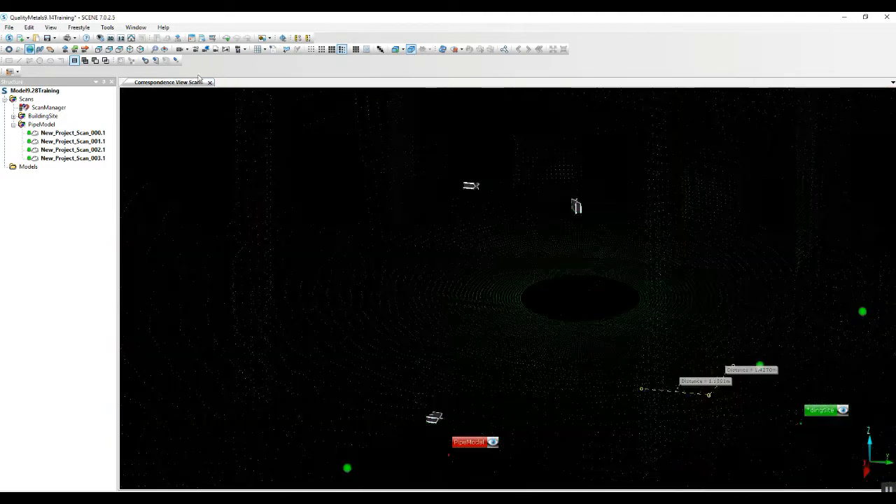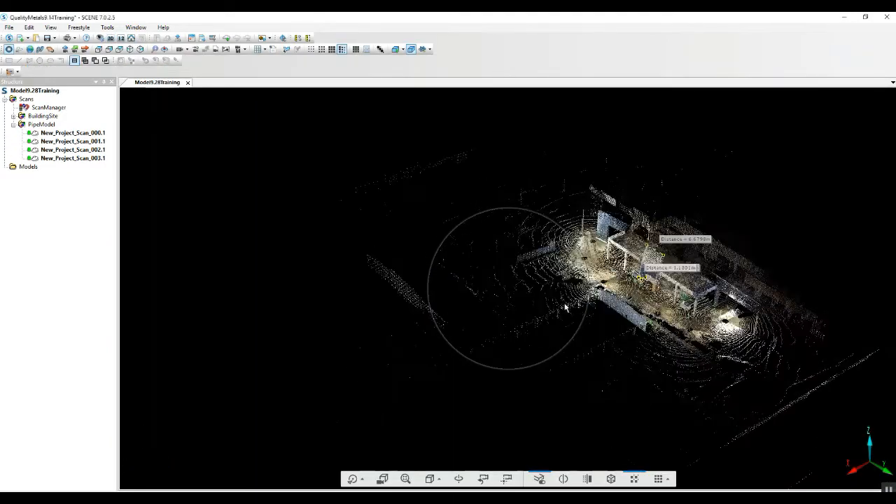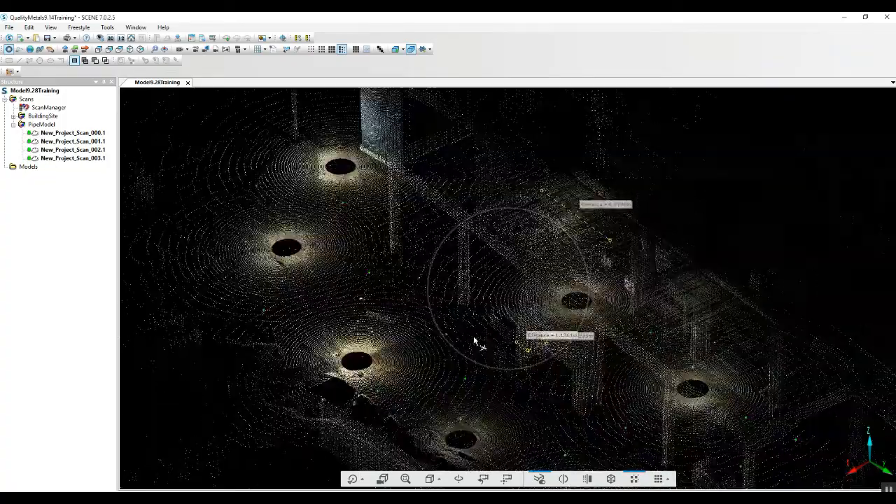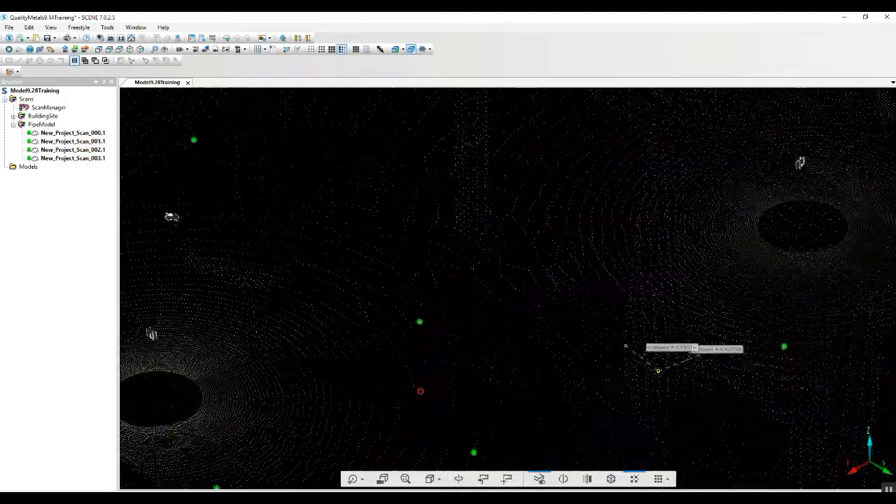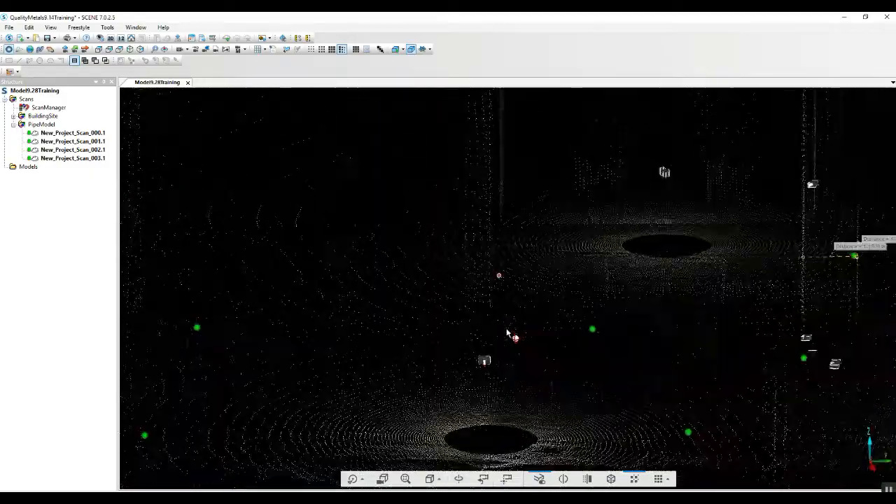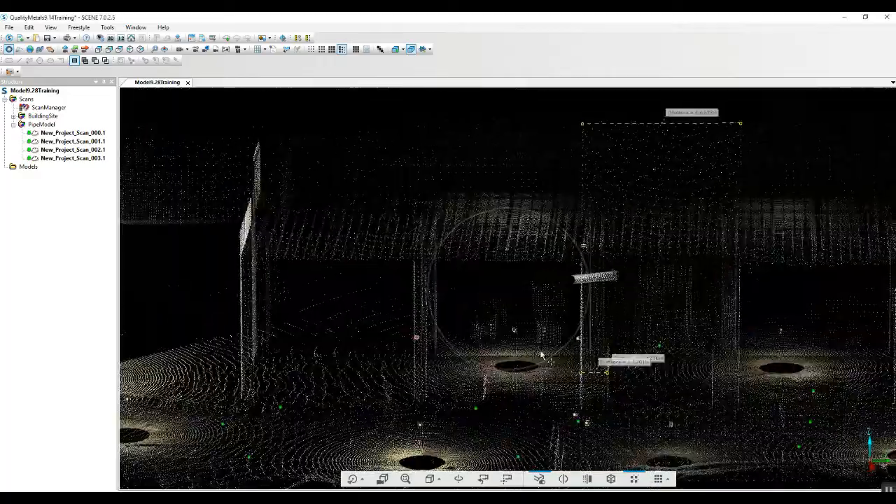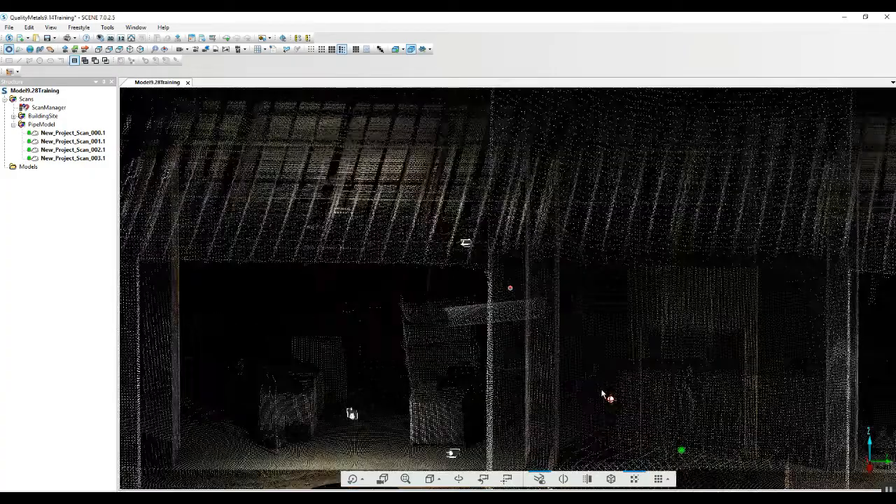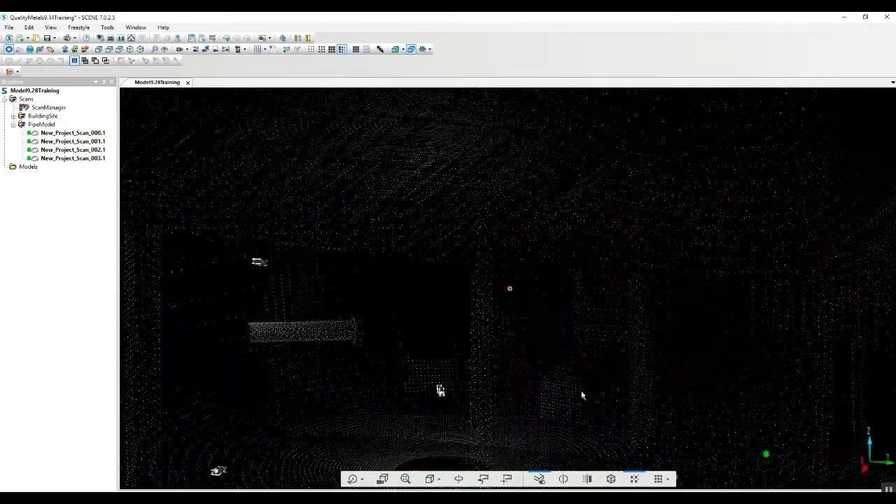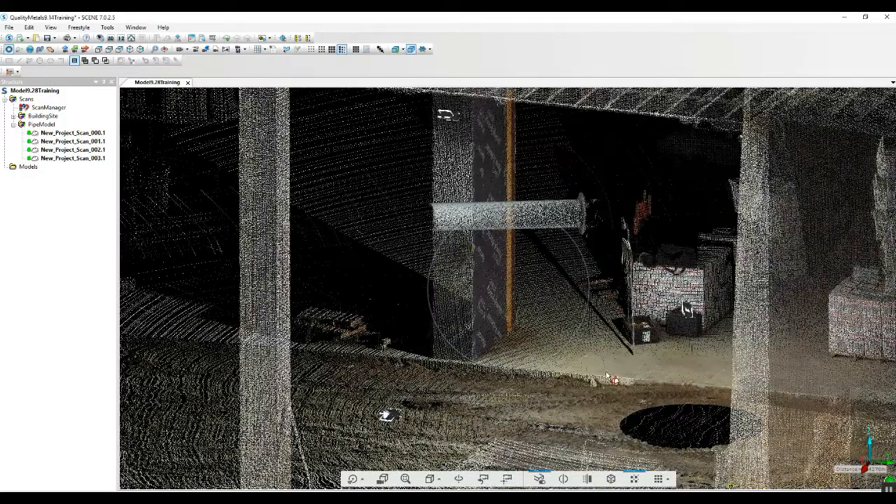Now when we go in and we take a look at the project in 3D, we can see our pipe right here. As you can see, it's floating in the air, but we can place that pipe really anywhere in this other project that we'd like to.